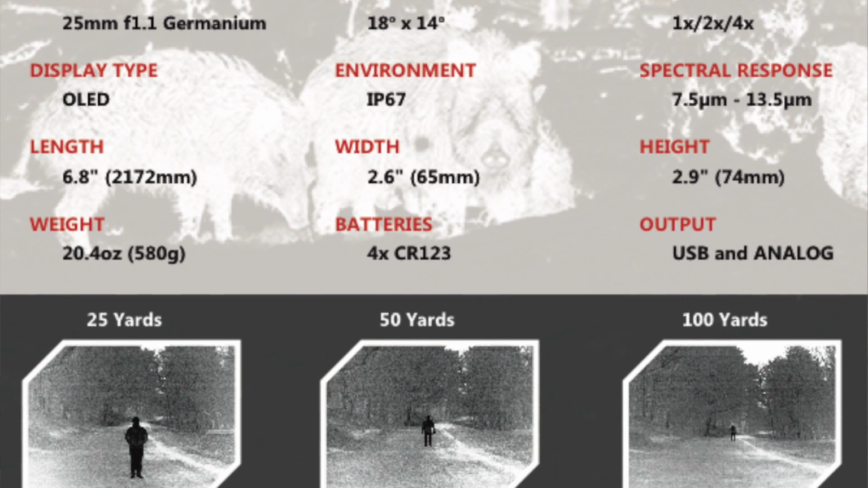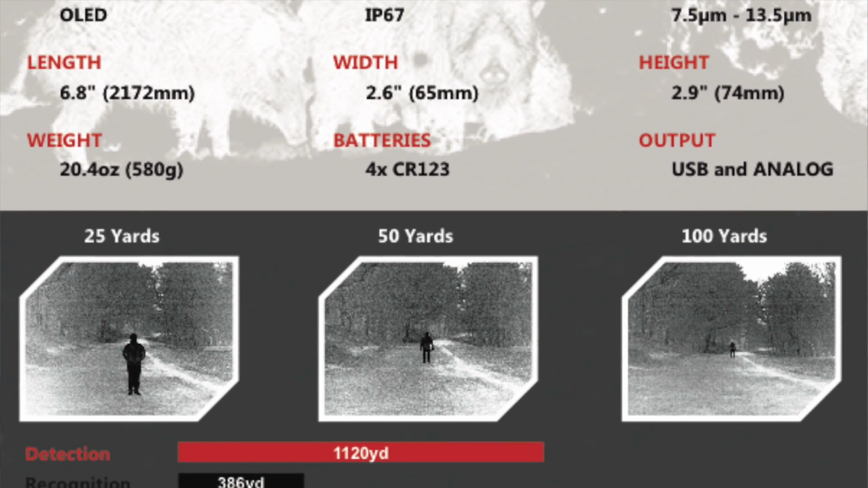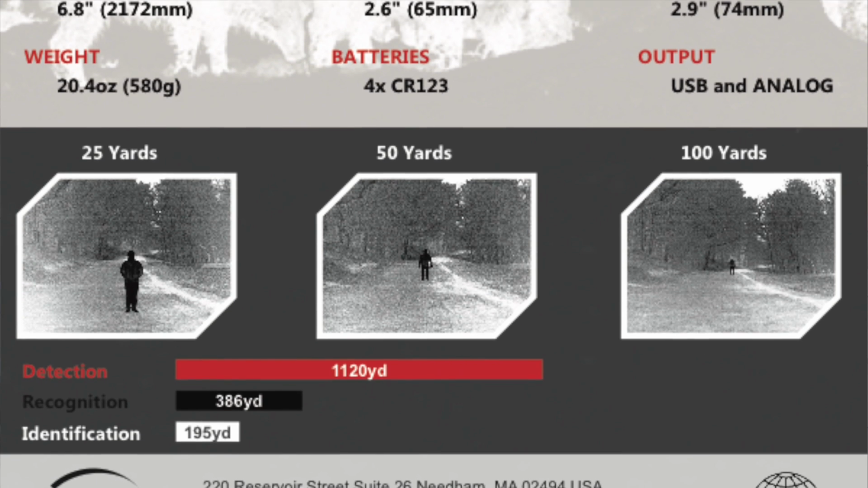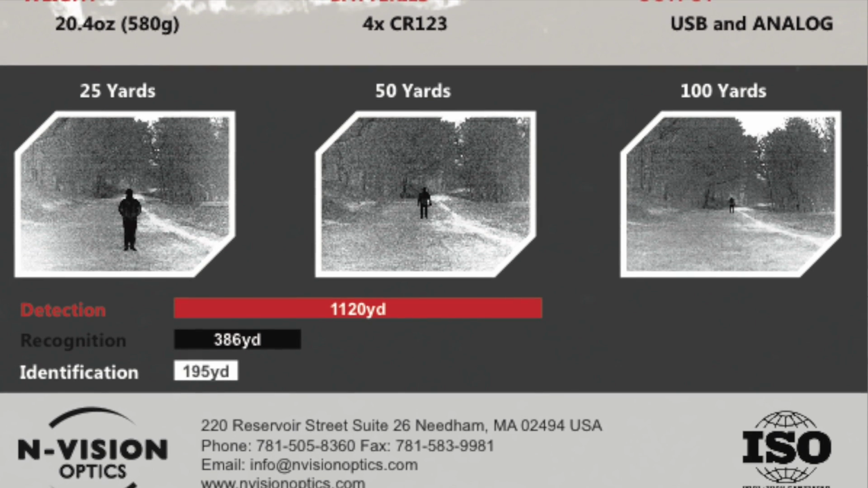It's got a 2x and 4x digital zoom. It's a 12 micron scope. Right now, the lower the micron number, the better the picture image, and 12 micron is the best out there. It has an overall weight, without the battery pack and all that mounted on it, of a little over 20 ounces.